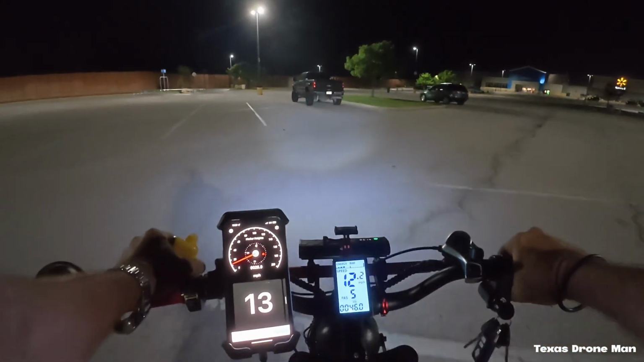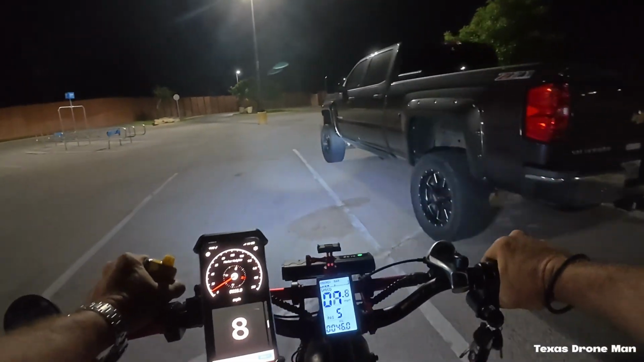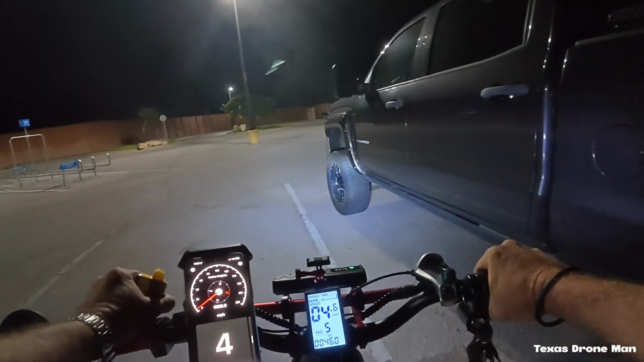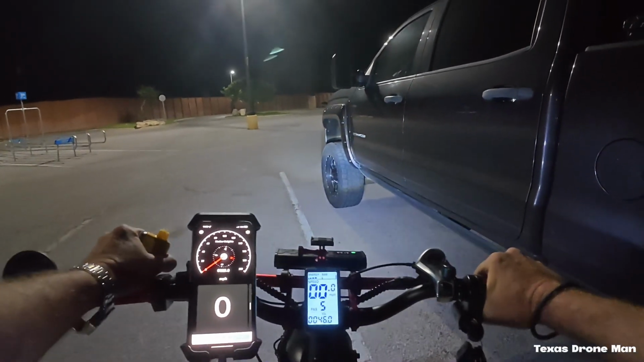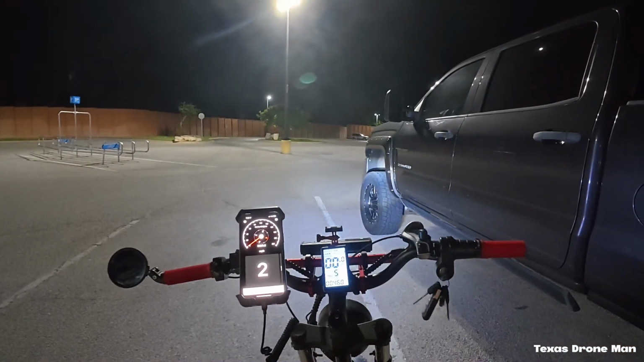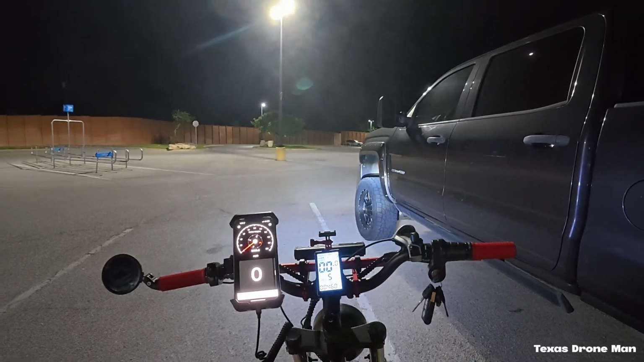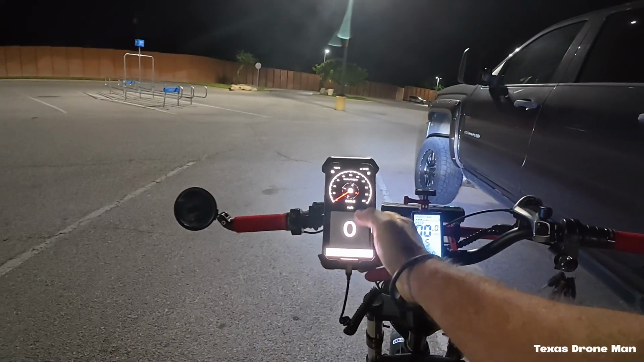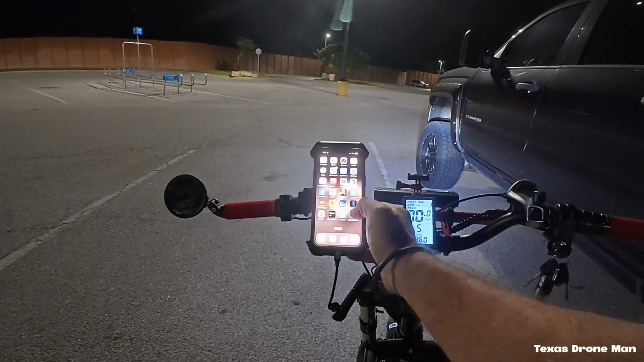Still can't believe I forgot my damn microphone, but... one more mile, we would have had 30 miles. And look, I still got 46, which will go up to about... it'll be close to 47.